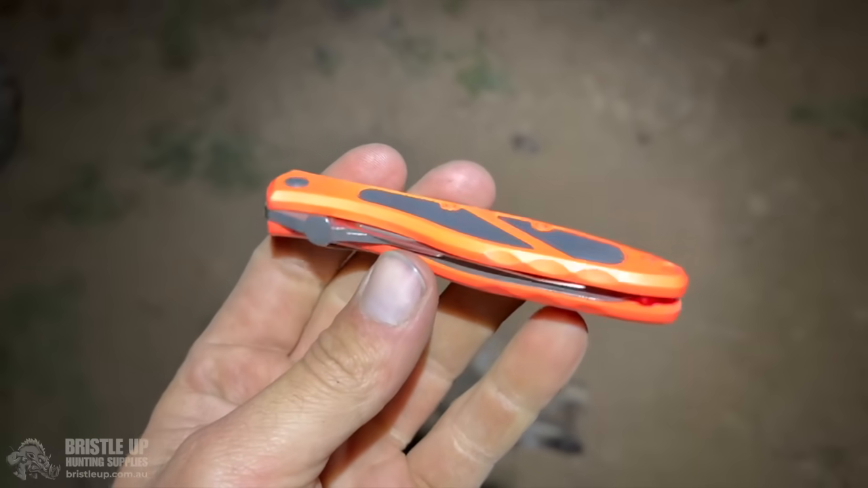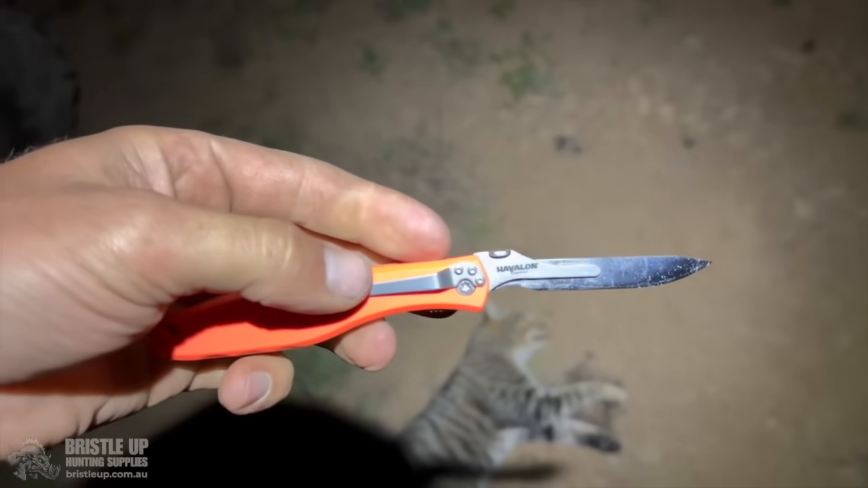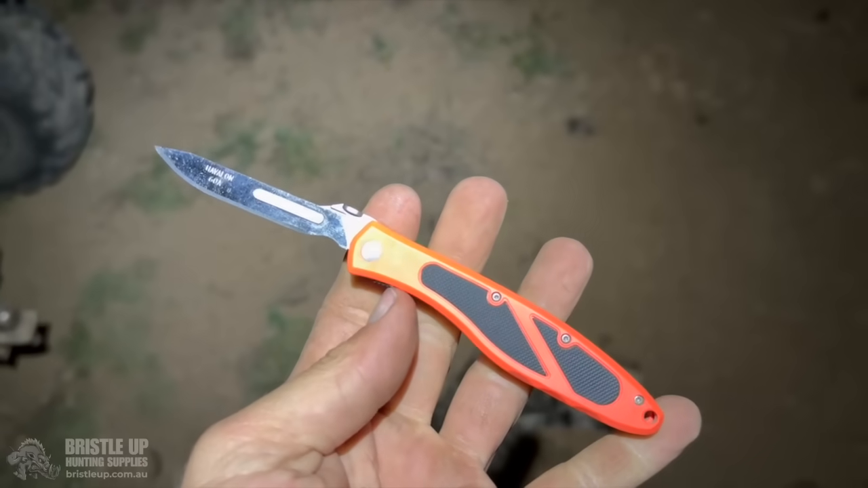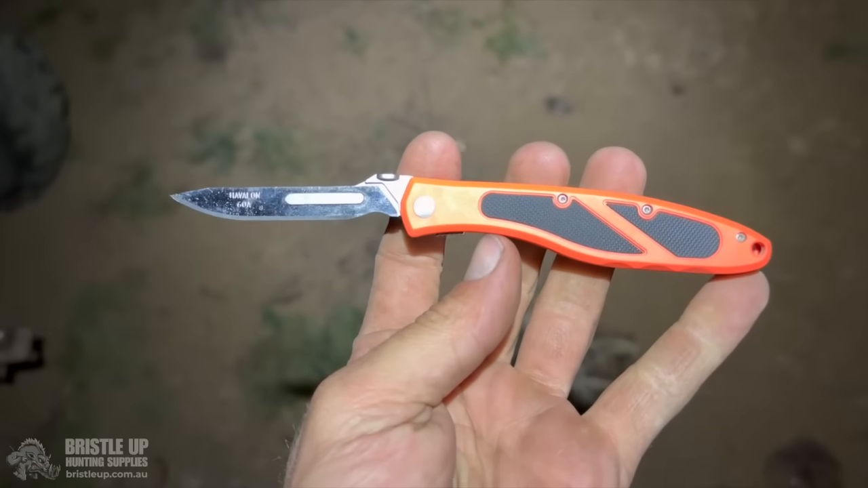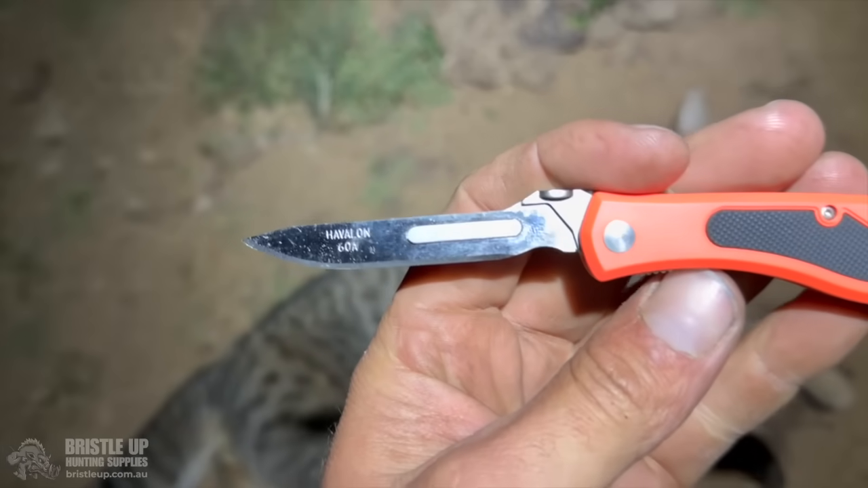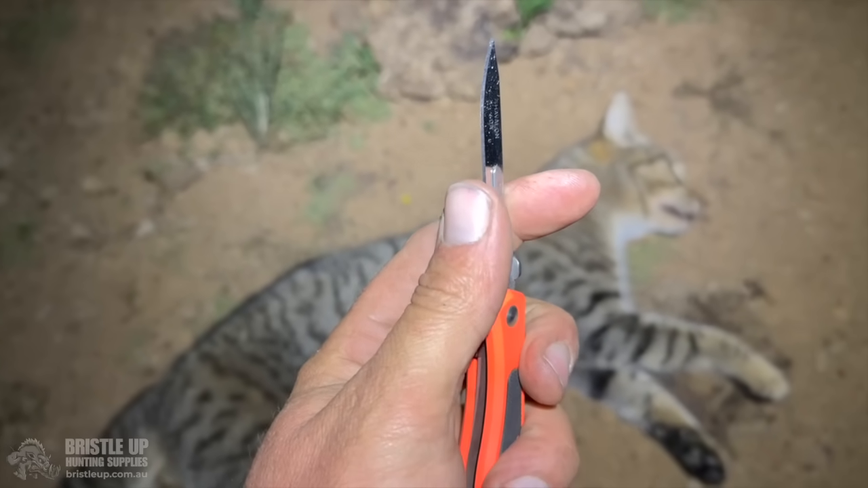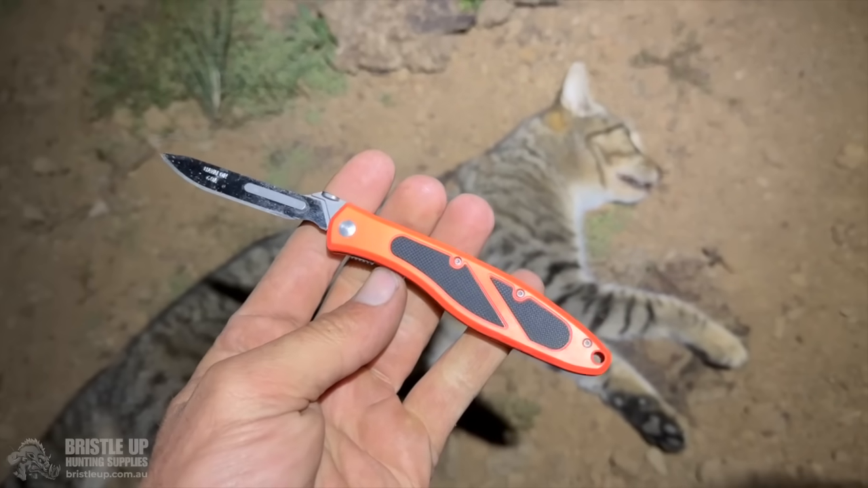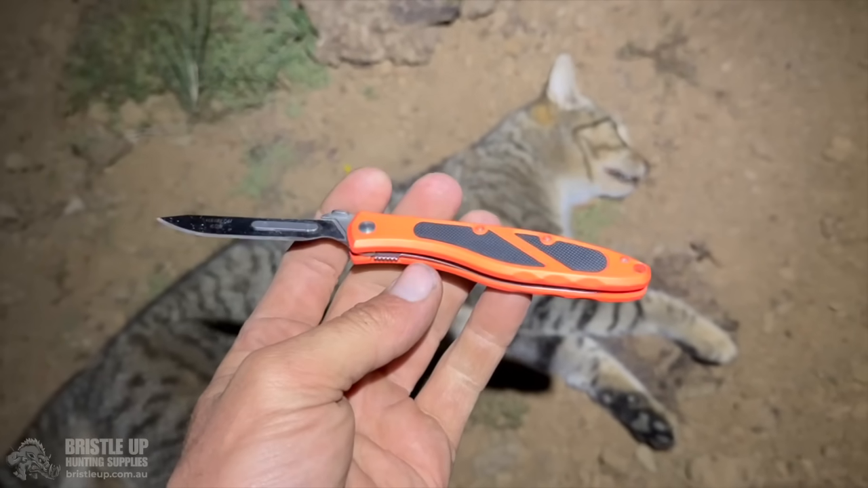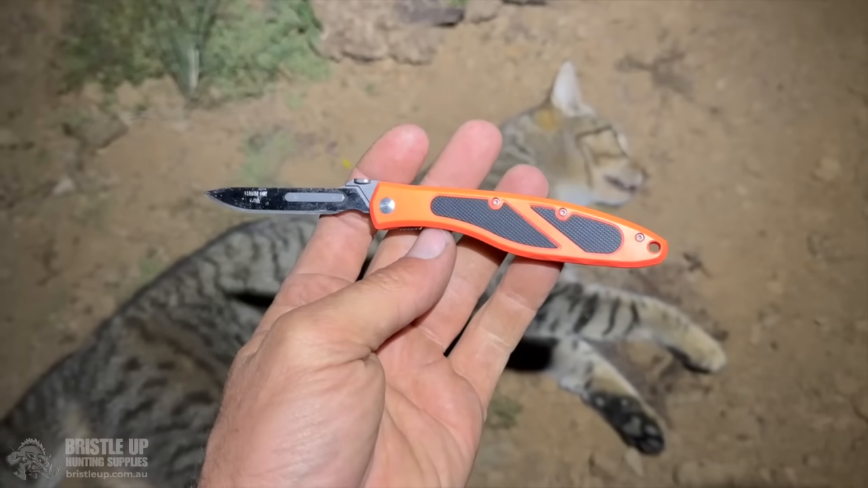Gonna use this knife. It's the Havilon knife from Australian sporting agencies. They sent out very, very good knives, and I highly recommend them for just a little scalping knife. It's got scalpel blades on there, and they're cheap and extremely sharp. So they work really well for scalping dogs and cats and whatever else, foxes. So anyway, I won't show you the scalping on camera because YouTube doesn't like seeing blood and stuff like that.